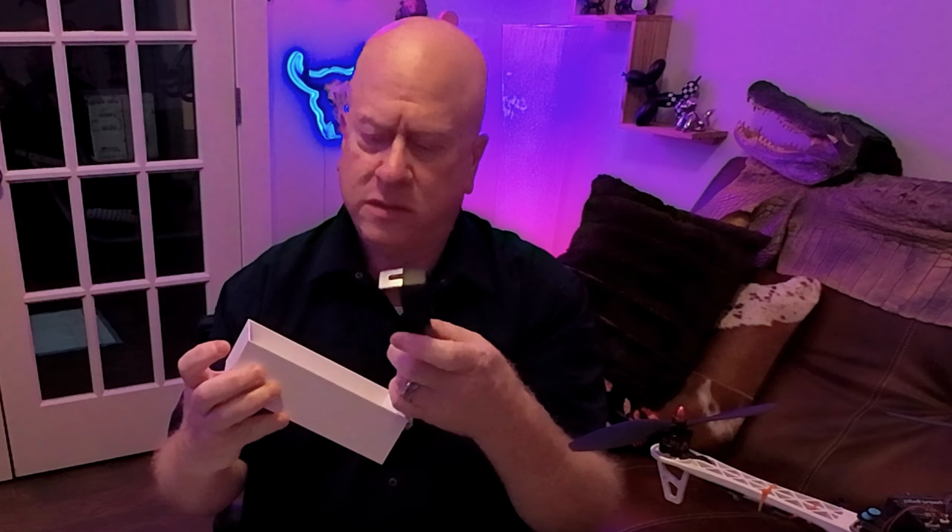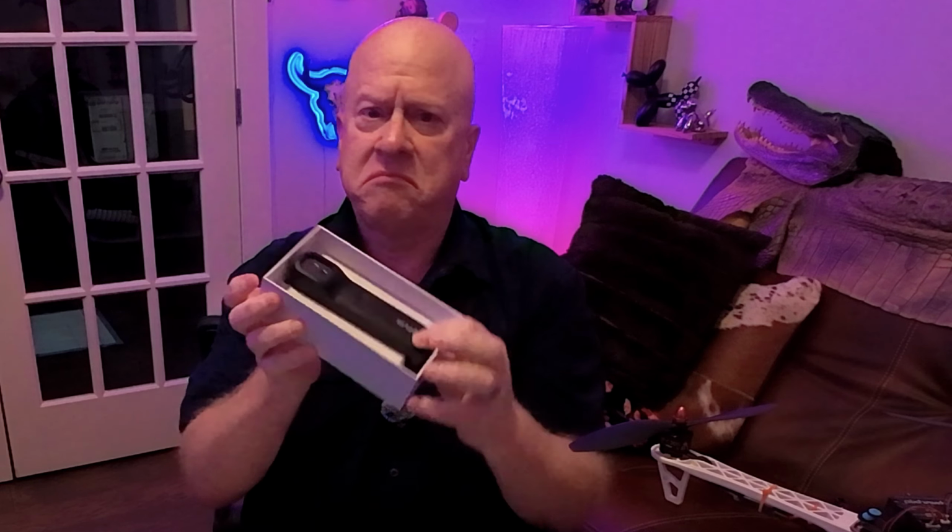All right, here we are with the FLIR One Edge Pro, and we are going to open this up and see what this is all about, and then we will talk about what we're going to do with it. Now, it comes in the box, just sitting in here, and at first glance, it has a rubberized covering. It feels sturdy, and it has a spring capture clamp on it, I'm assuming for the phone,